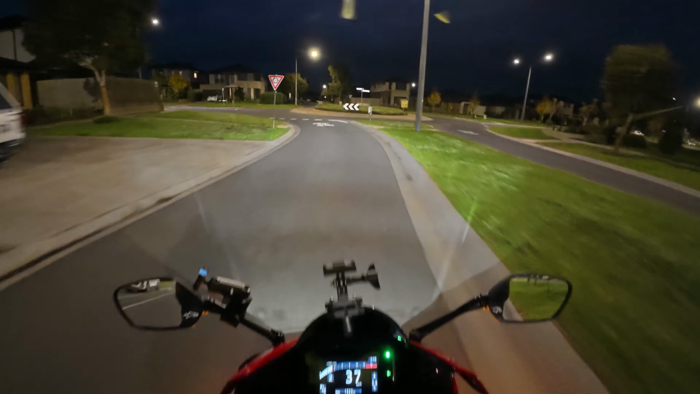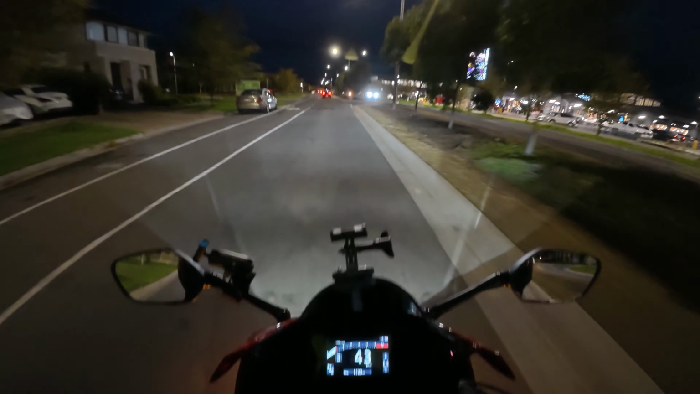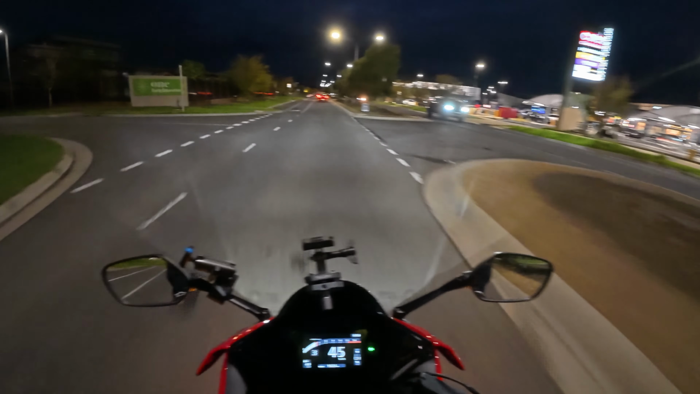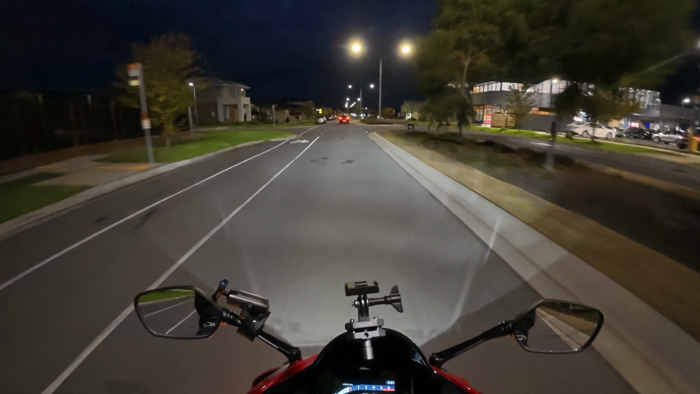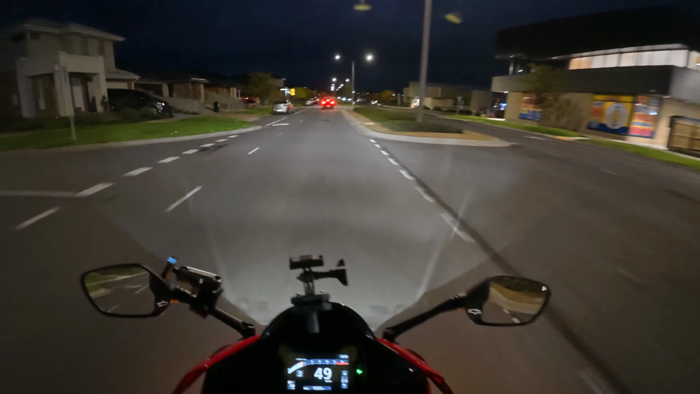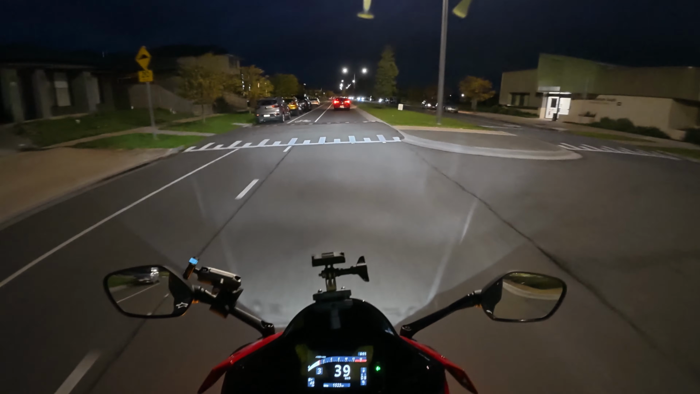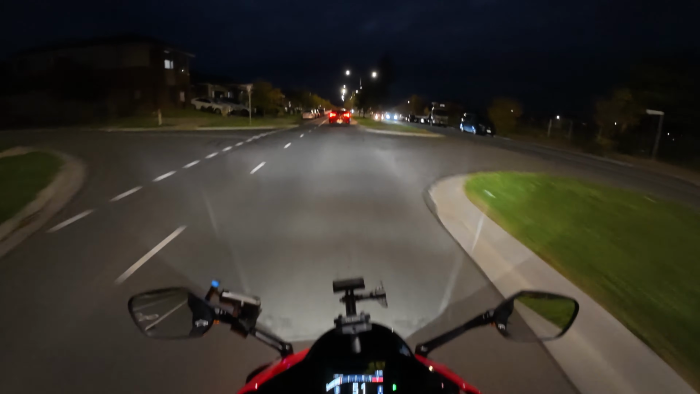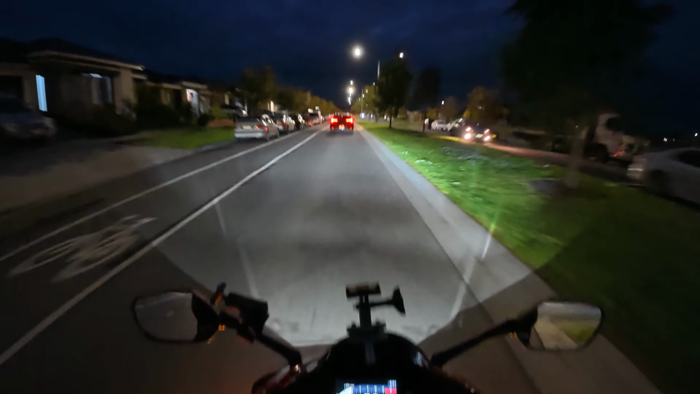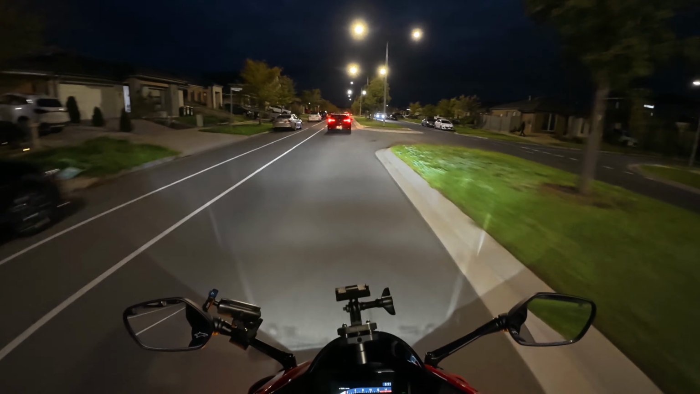Now, the last time I rode at night was, I think, coming back from that bike meet. And towards the end, I just didn't feel comfortable, when I was maybe 20 minutes away from home. So I thought, you know what, I better start practicing at night and get comfortable, because we can't be doing that. I've got to be comfortable in all scenarios.